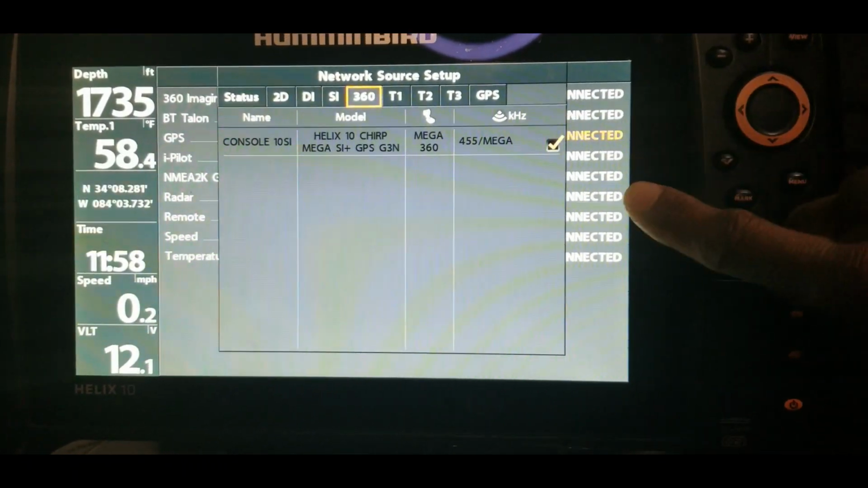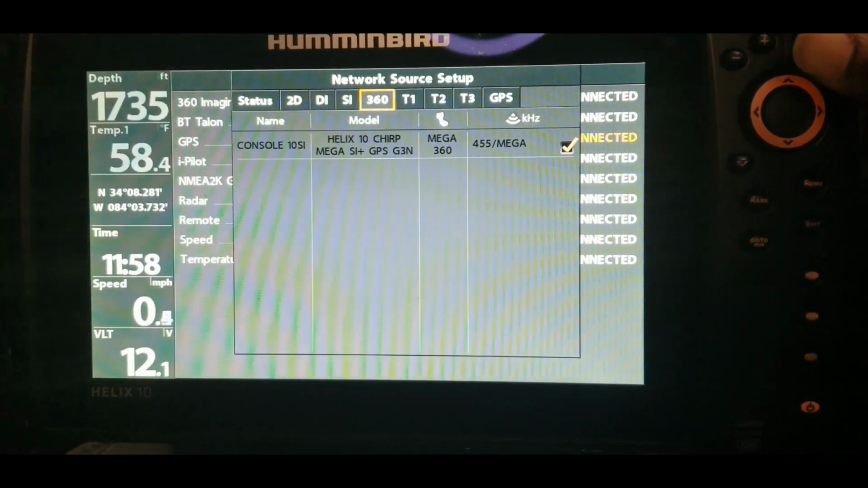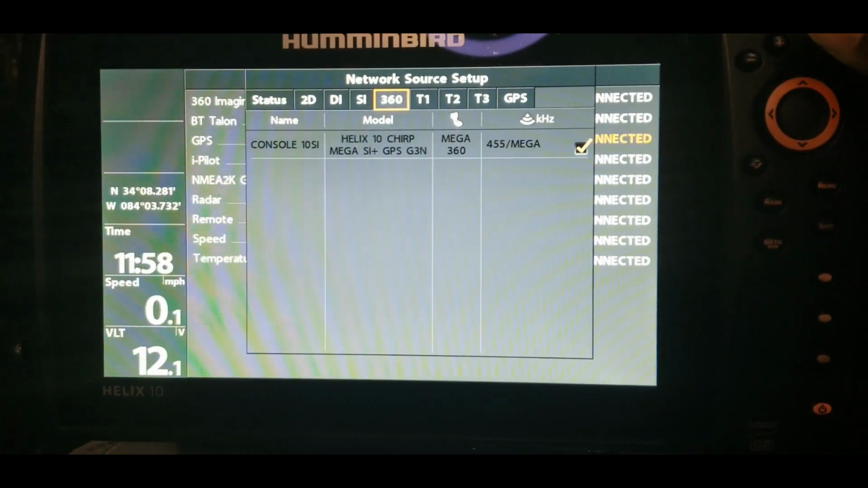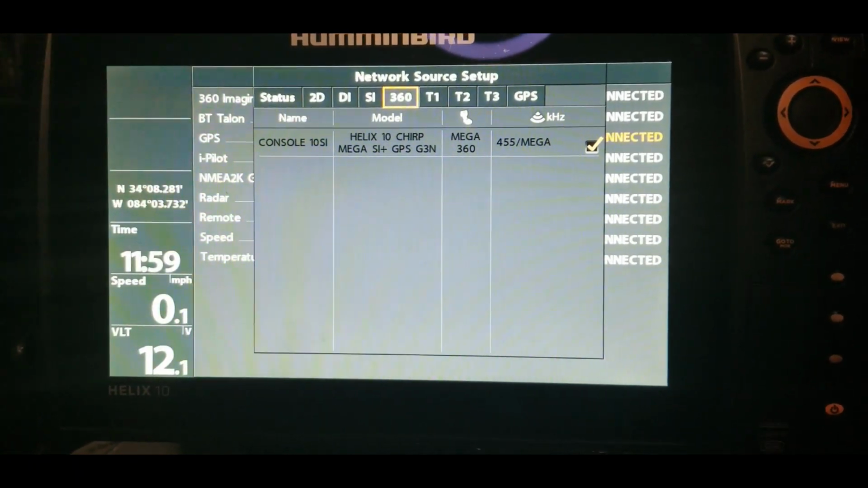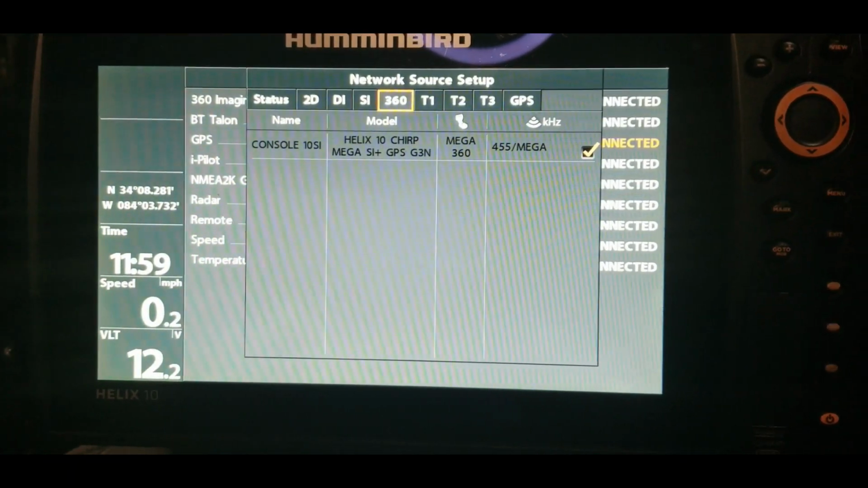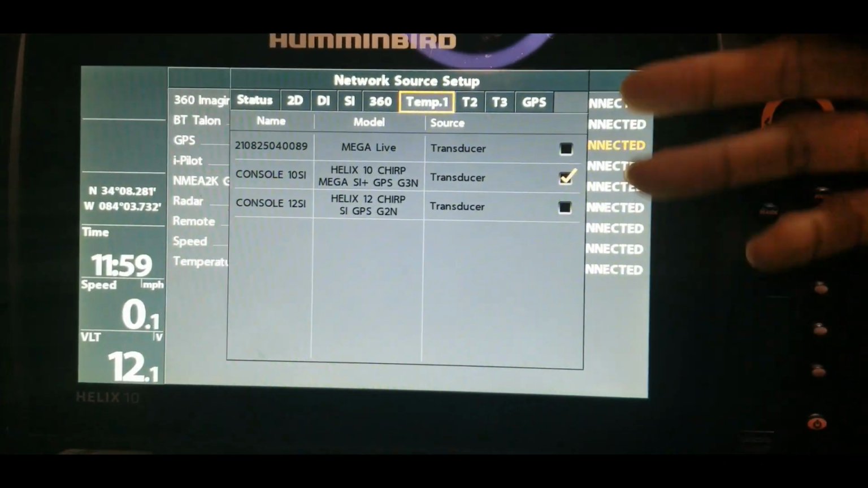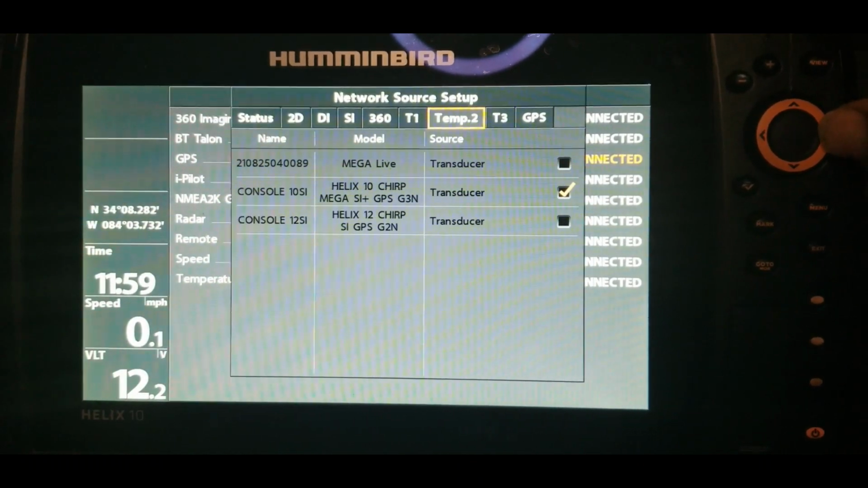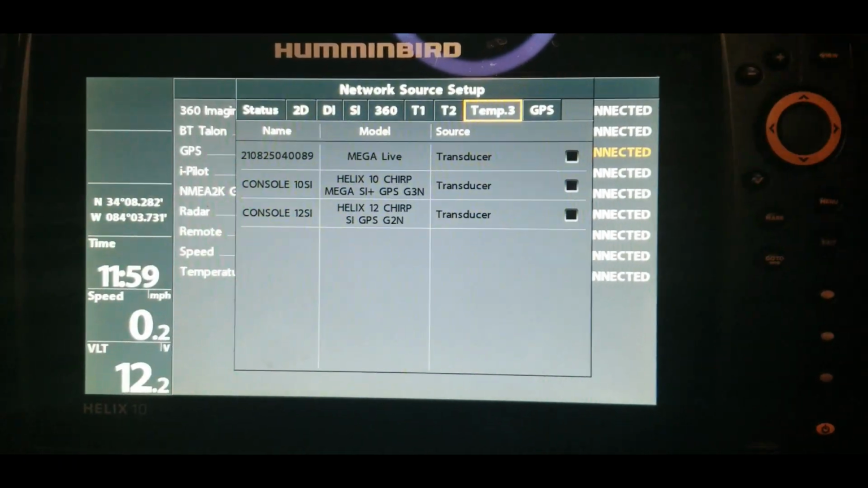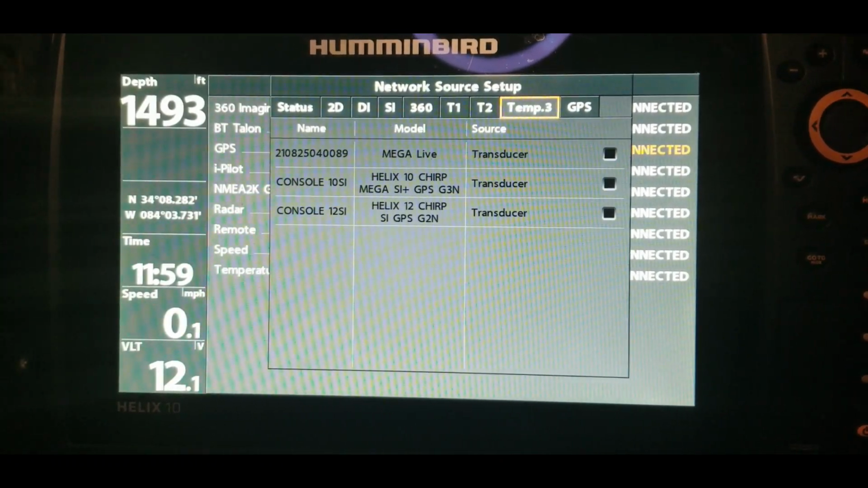You can view the 360 from this unit back here, but generally the trolling motor is going to be down up front, so you never really need that unless that's just something that you want to check out when you're sitting at the console. All right, so then the different temperature settings. For me, I don't really concern myself with which one of the transducers, because they're all in the water. So as long as I'm getting that reading, I'm fine with that.